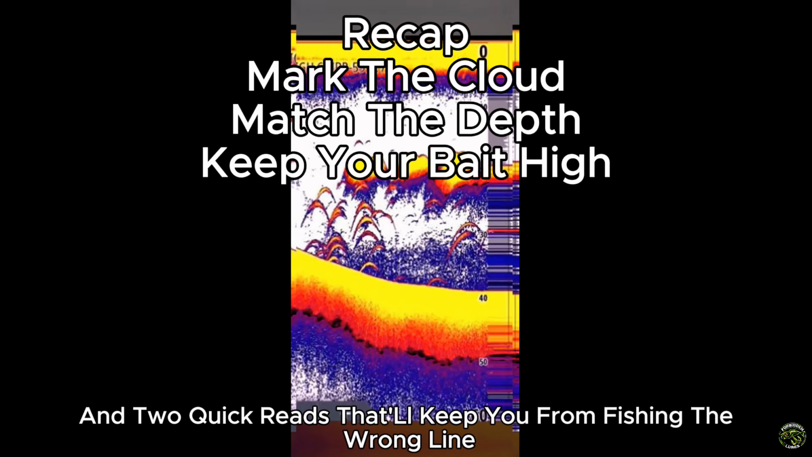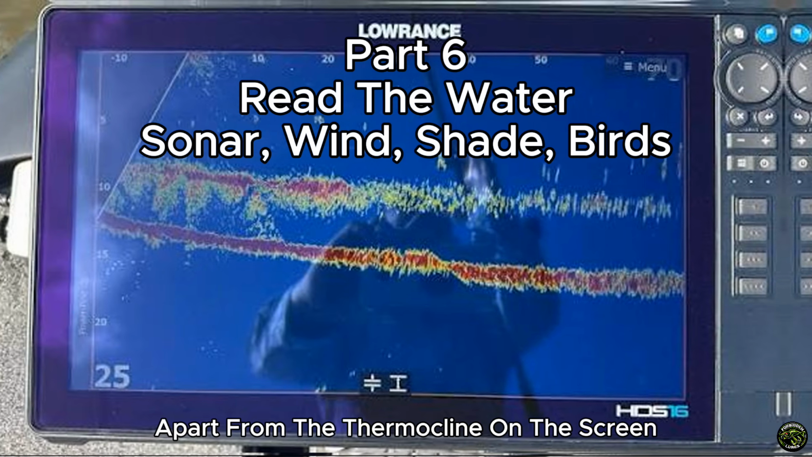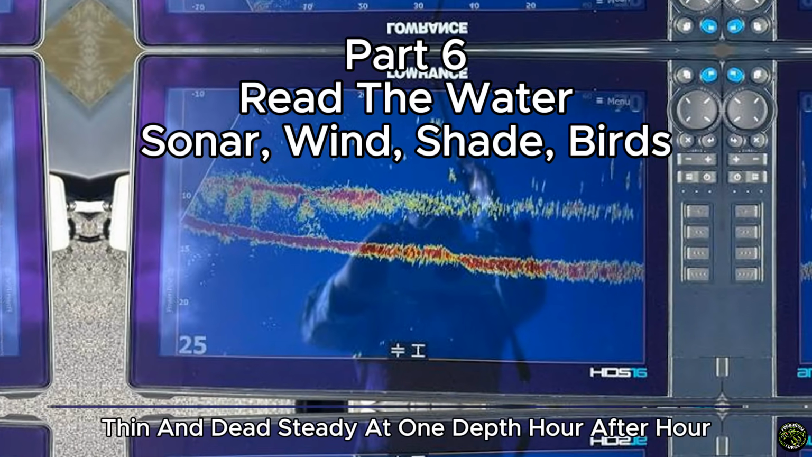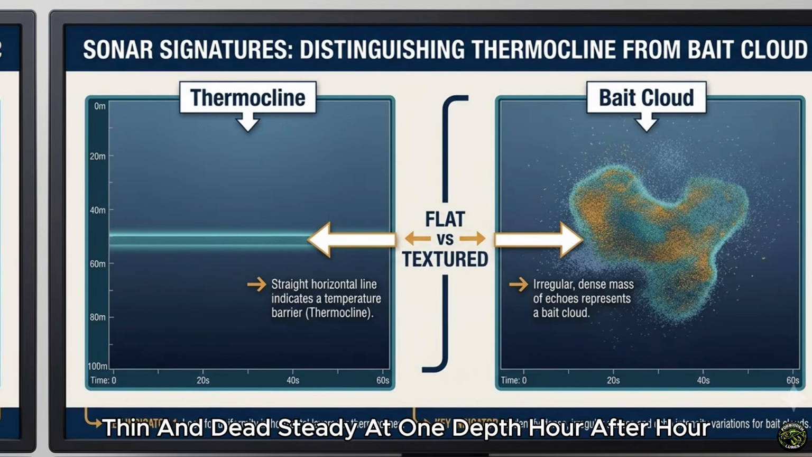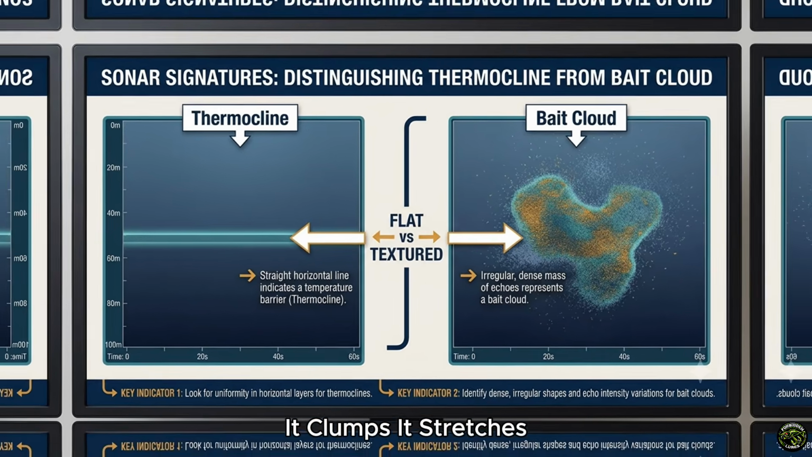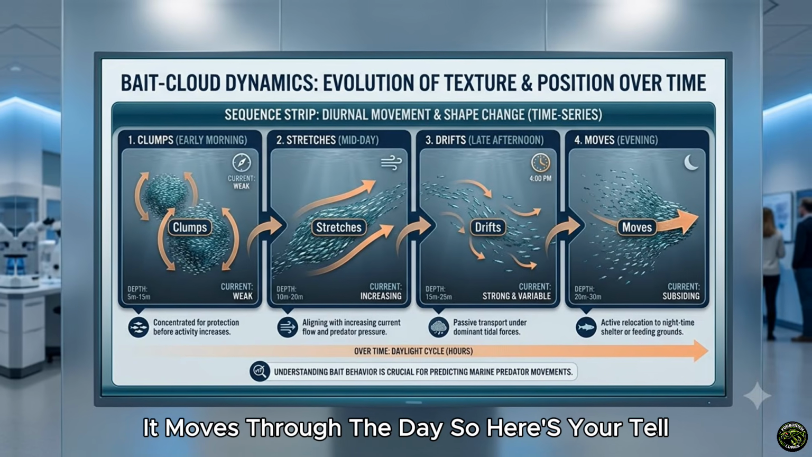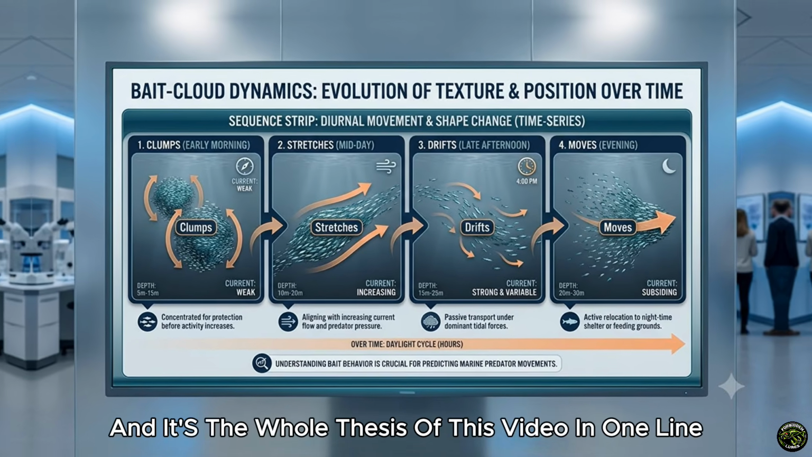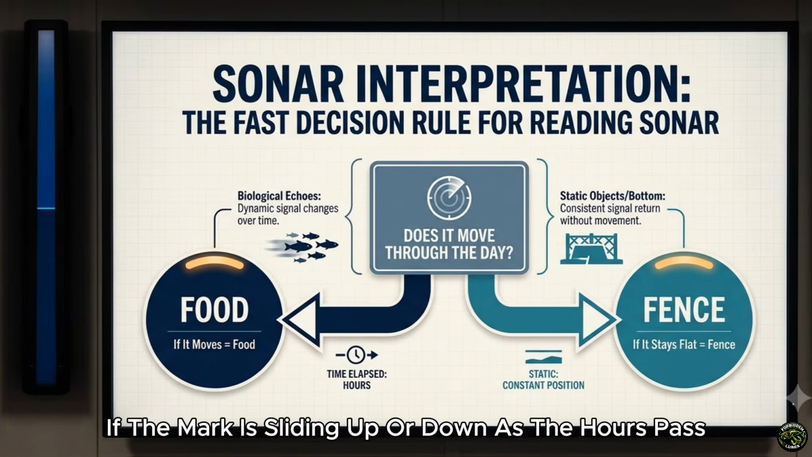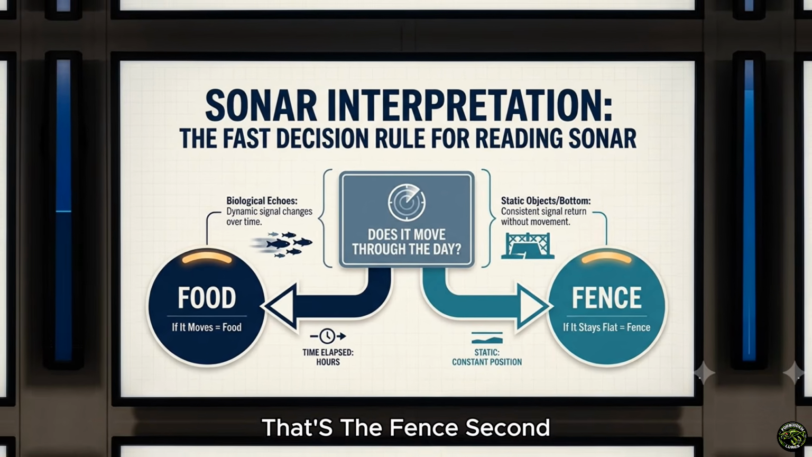And 2 quick reads that'll keep you from fishing the wrong line. First, how do you even tell the bait cloud apart from the thermocline on the screen? The thermocline holds flat, thin, and dead steady at one depth, hour after hour, like somebody drew it with a ruler. The bait cloud has texture. It clumps, it stretches, it drifts, and most of all, it moves through the day. So here's your tell, and it's the whole thesis of this video in one line. If the mark is sliding up or down as the hours pass, that's food. If it's parked flat and never budges, that's the fence.